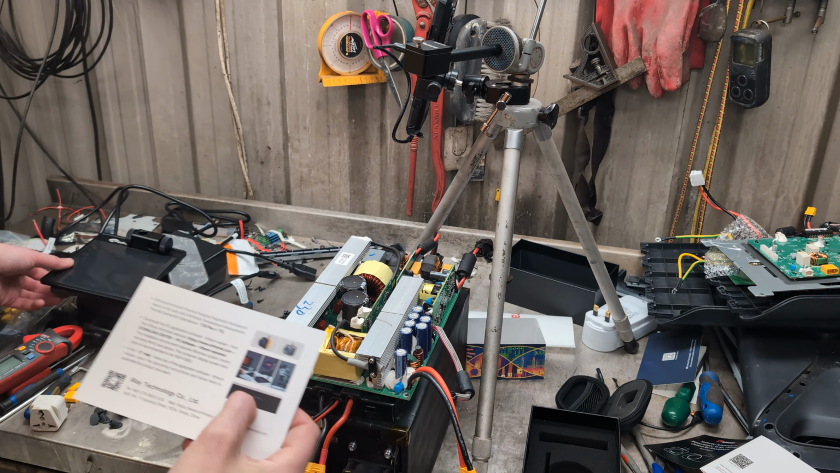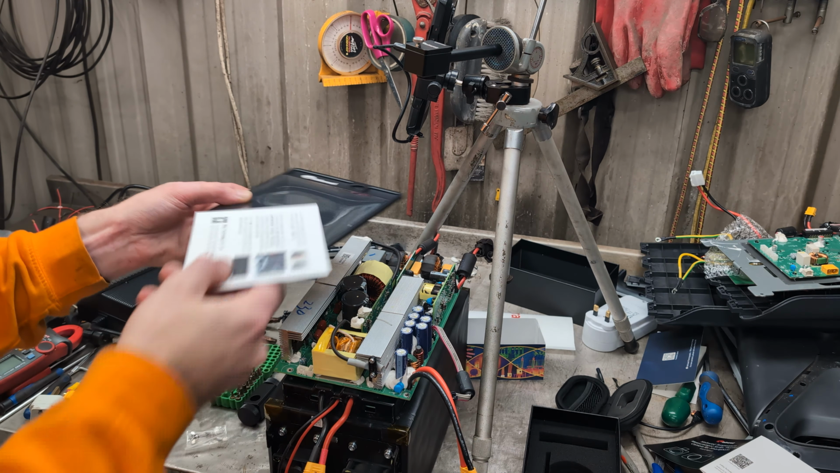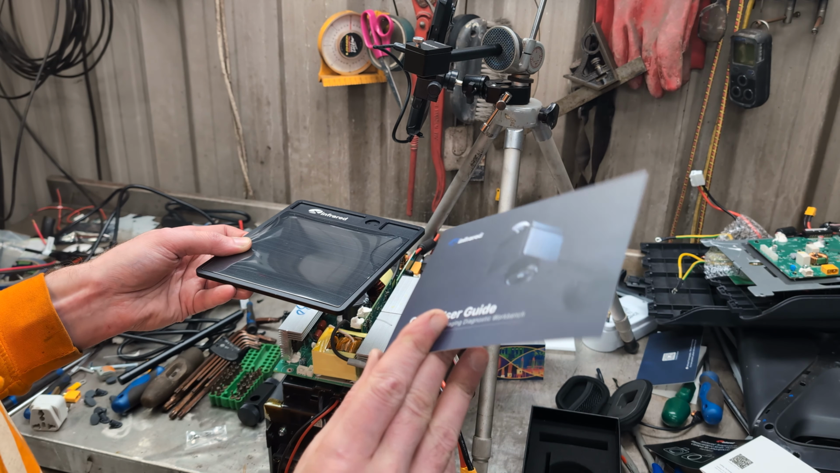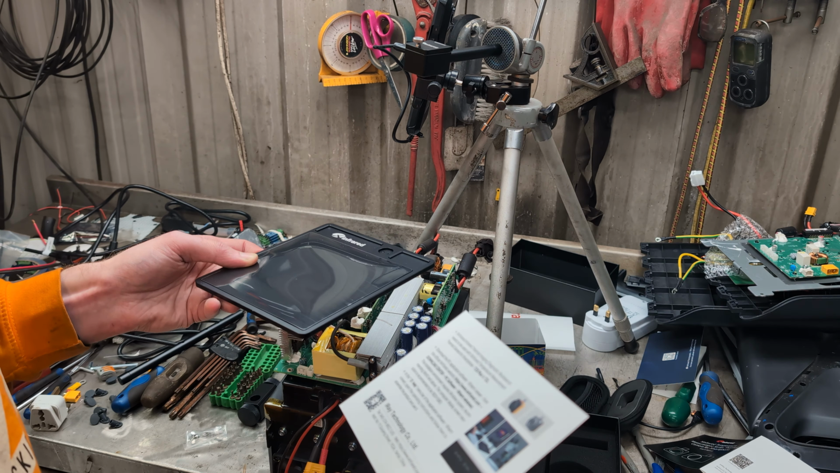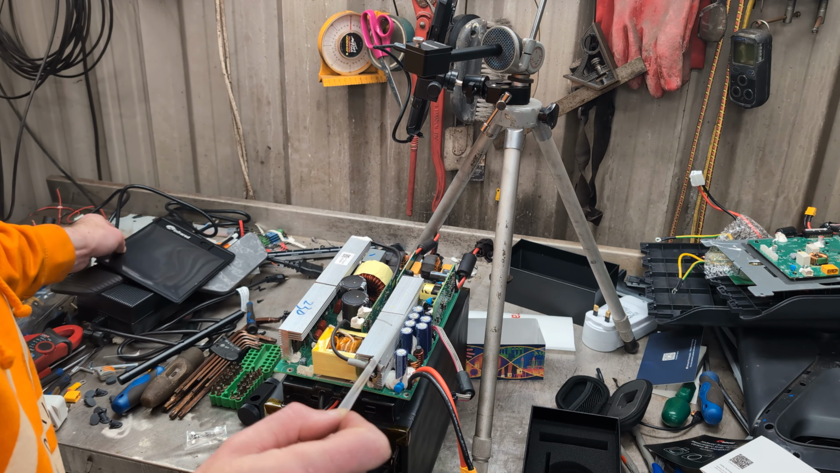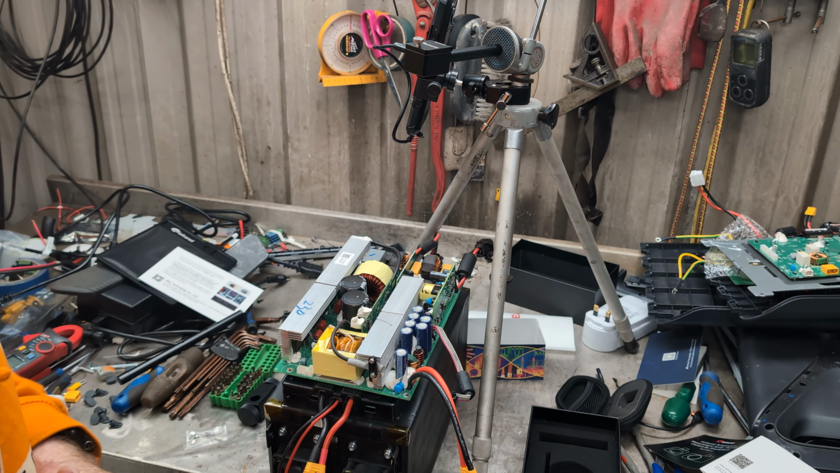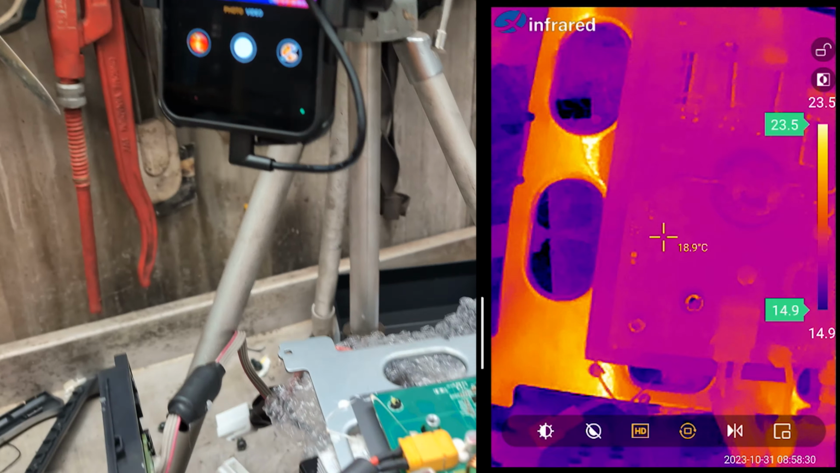I forgot to say, with their whole stand setup, there's Windows software to go with it, so I can actually use this in the house with my laptop and have it set up inside, and then we could maybe do more circuit boardy stuff like the Webasto and have it set up inside in the nice warm house and not out here in the workshop. This is going to be a handy thing.